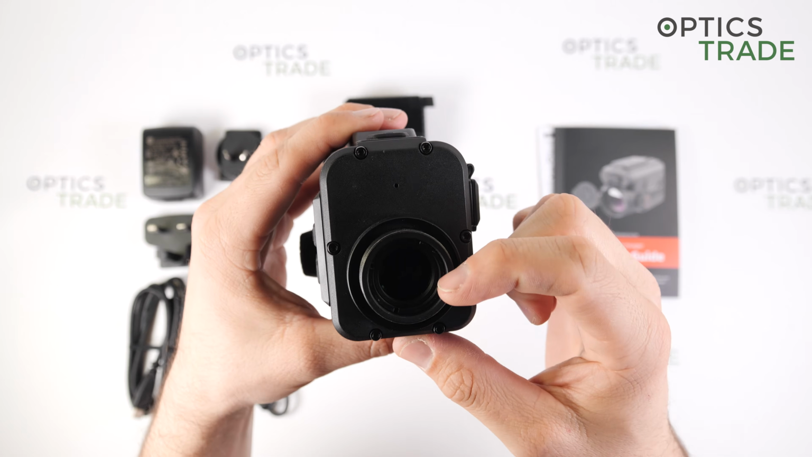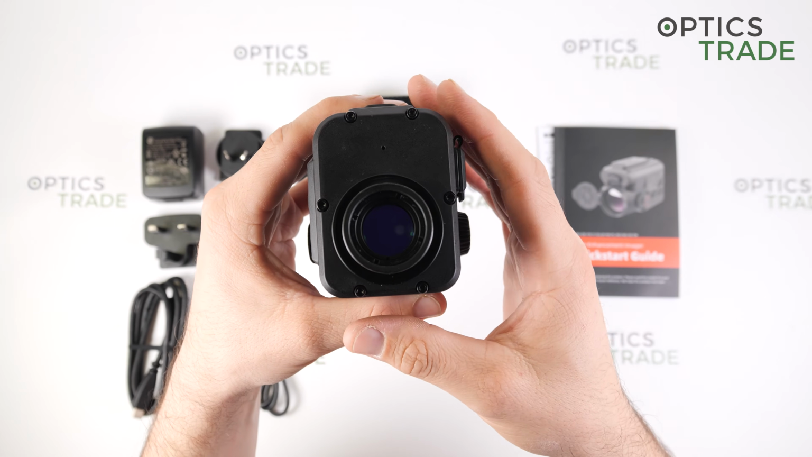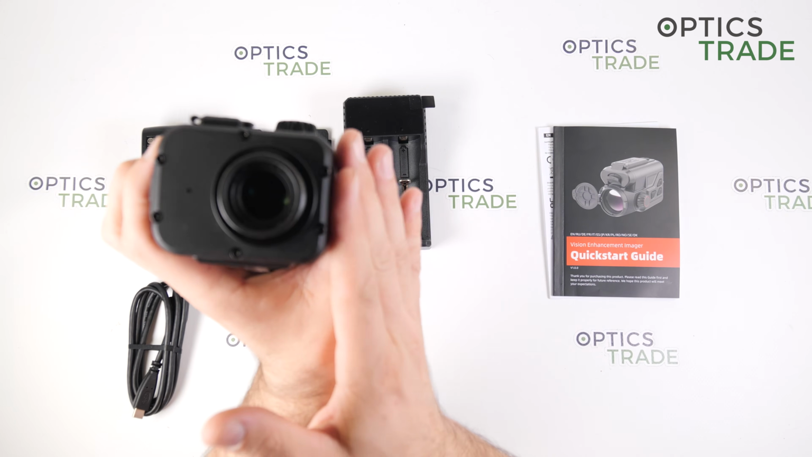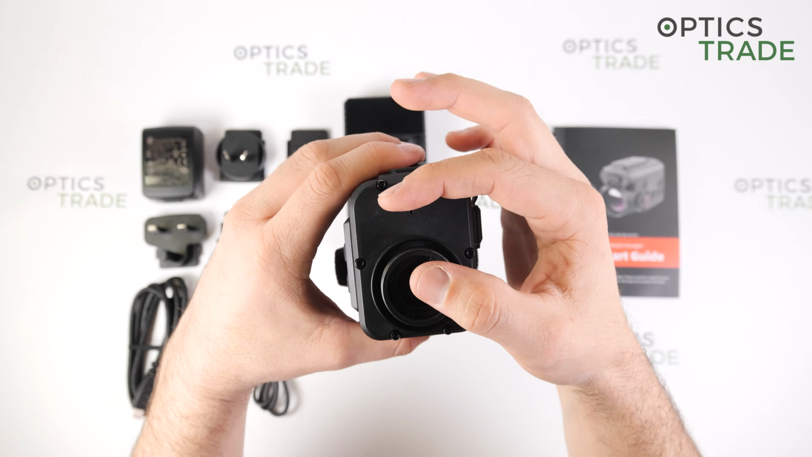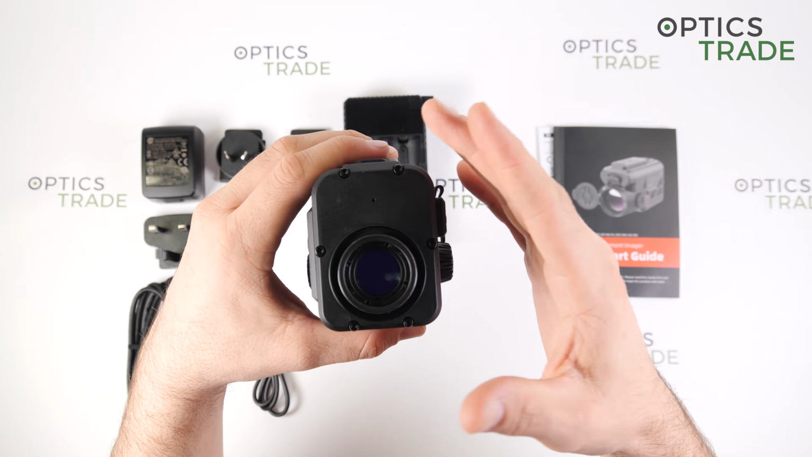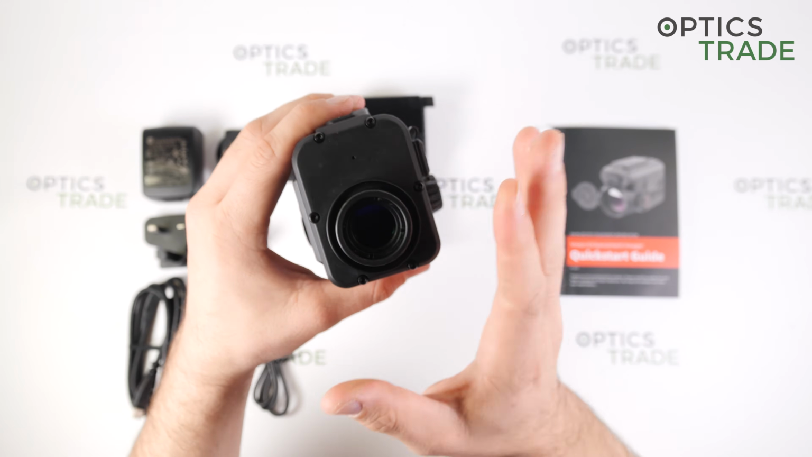So it can be mounted on very low mounted rifle scopes, so it is not far away from the barrel, which is perfect, because if it would be higher, also the mount of your rifle scope would also have to be much higher.